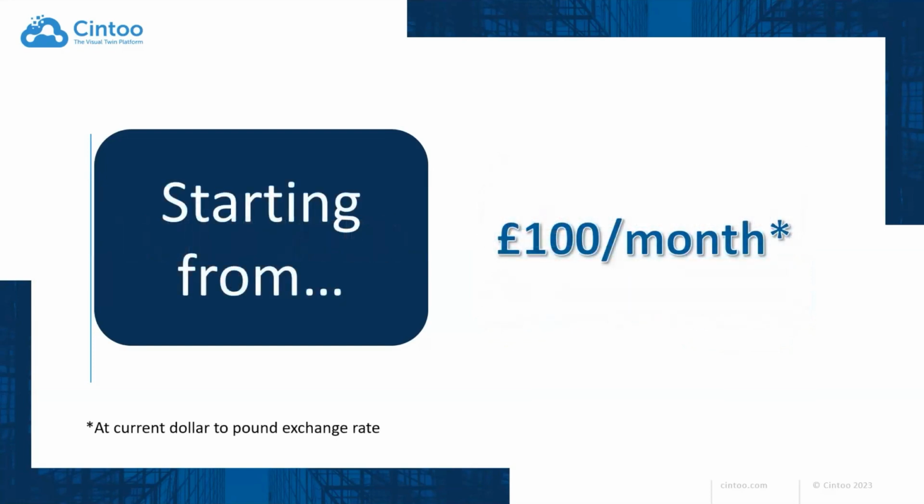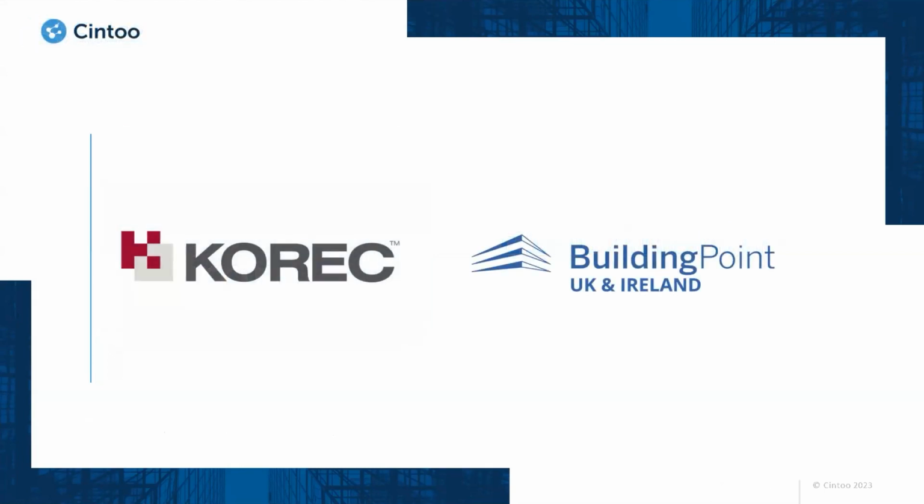Starting from, roughly speaking, £100 a month, which will give you 500 scans. I say that it's £100 a month. Daniel will say that it's roughly €2 per scan, which is basically the same thing. Whatever sounds better on that side of the webinar.